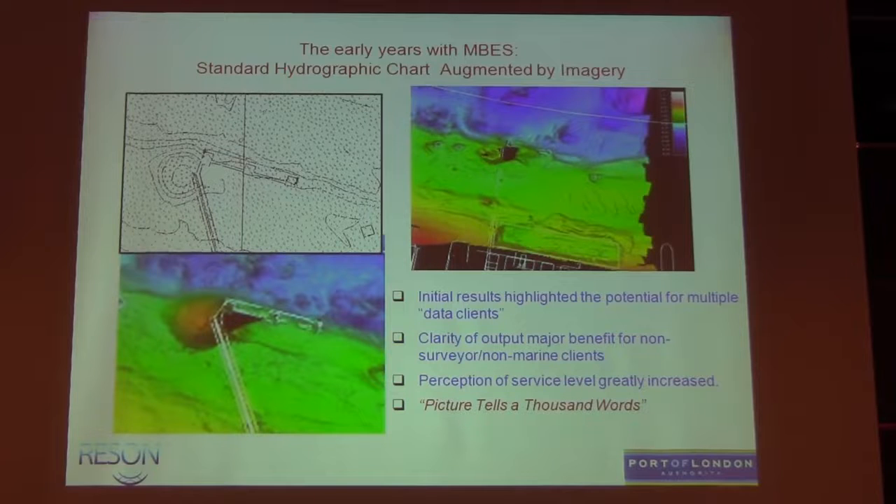I've been at the port since 2004, 16 years now. It's really like moving from radio to high definition television. We haven't got a lot of surprises on what's on the seabed, but we know so much more about how it's changing.